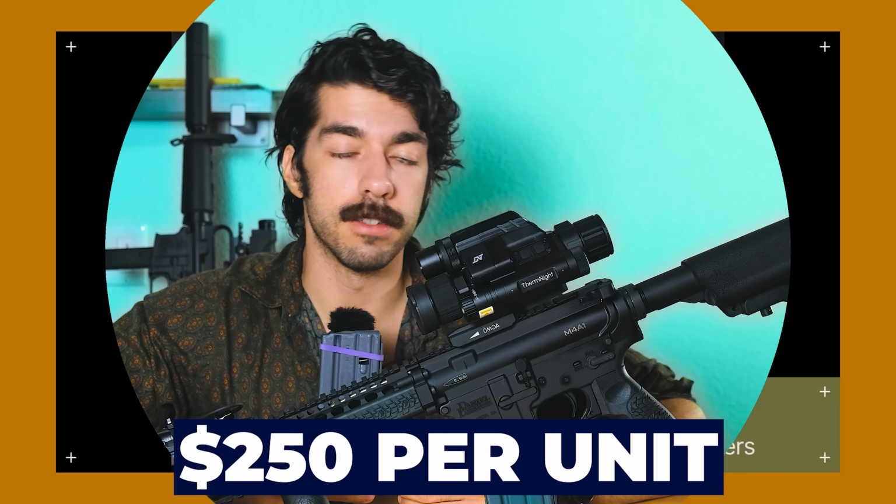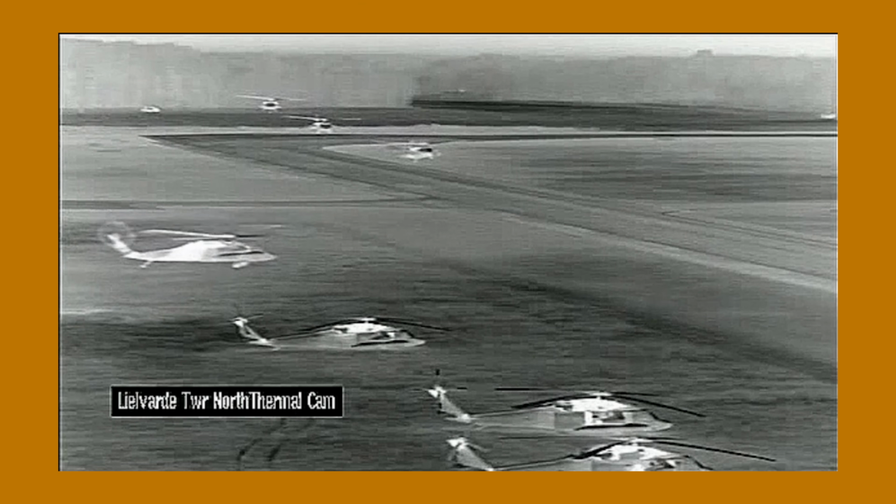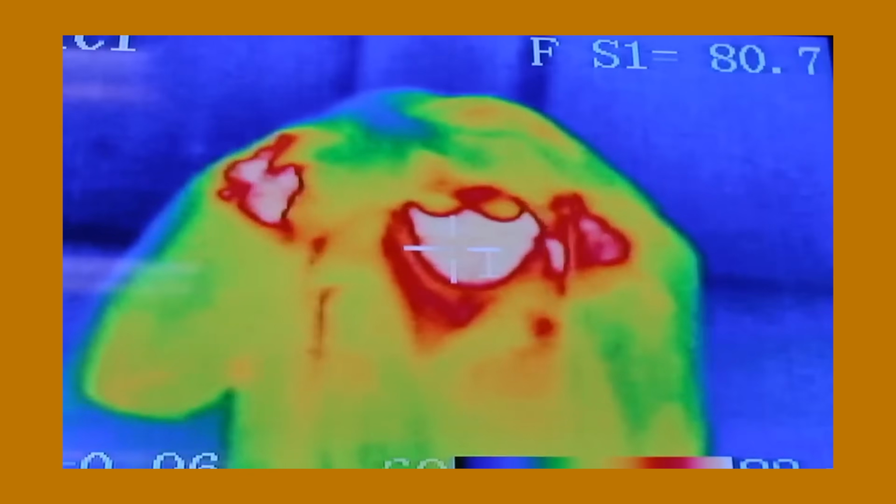Hiding from night vision is fairly easy. Just lay low, stay still, and be camouflaged. But hiding from thermals is damn near impossible for one very simple reason. Heat has to go somewhere. It's simple physics. The refrigerator in my kitchen, keeping the expired Chinese takeout cold, only keeps it cold because it's dumping heat somewhere else. Even if something is able to hide a thermal signature for a little bit, eventually that heat is going to start showing.